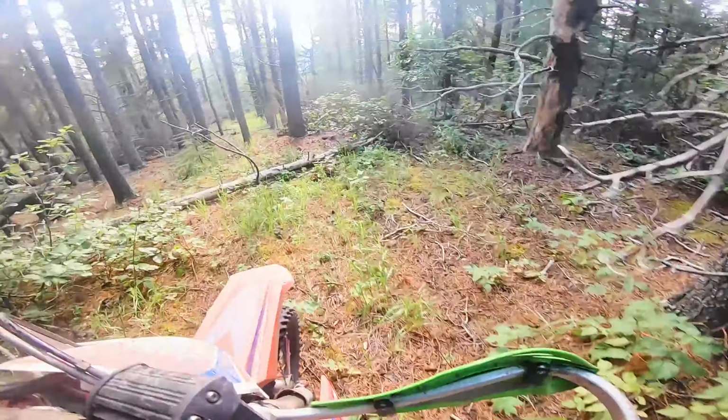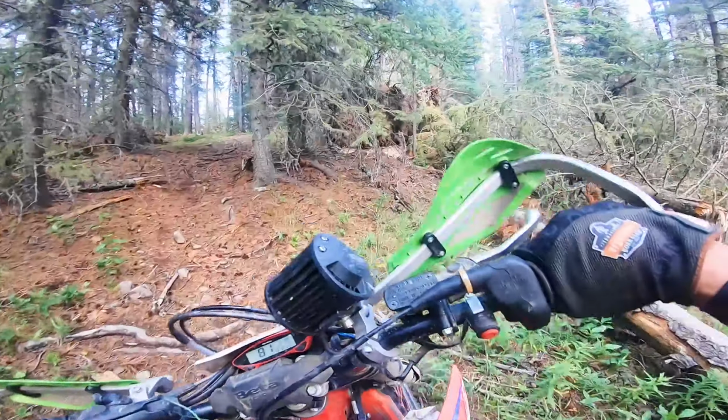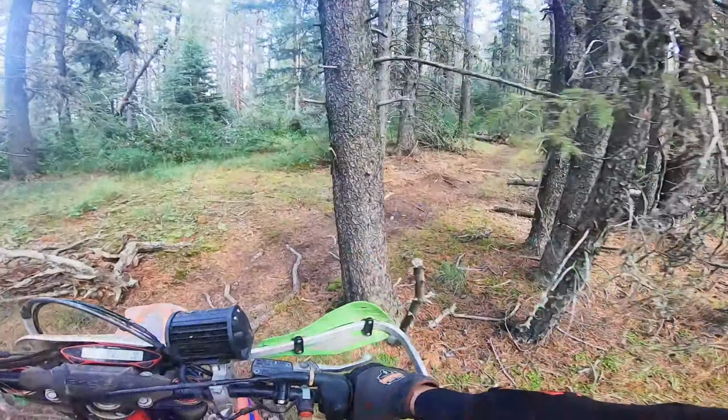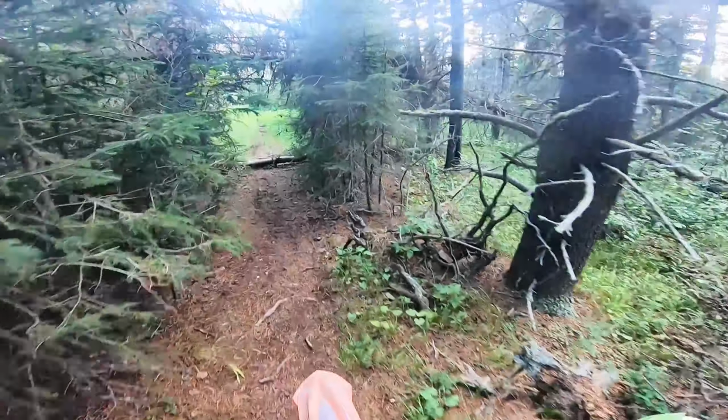The blowdown through here is just crazy. Absolutely nuts. Pretty much every single trail has several trees downed on major spots, and a lot of trails have kind of rerouted around them because they're, in most cases, pretty difficult to get a saw to. You can see someone came through here with a saw and cleared a lot of this.